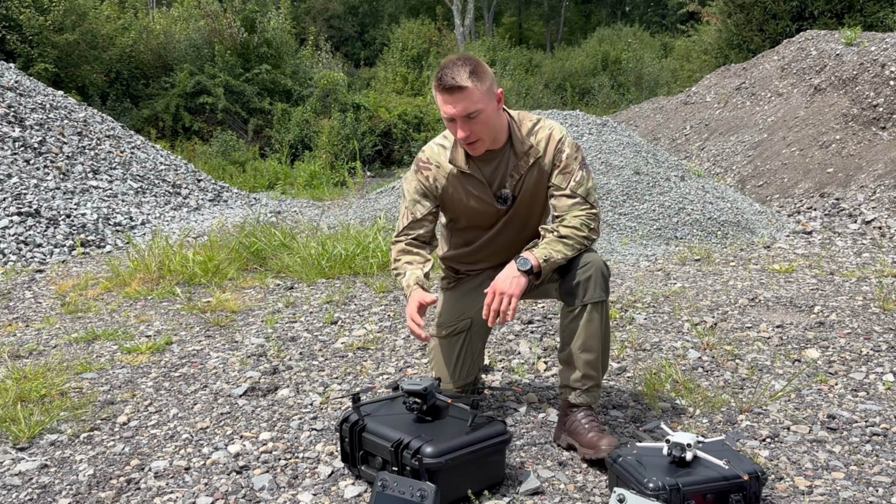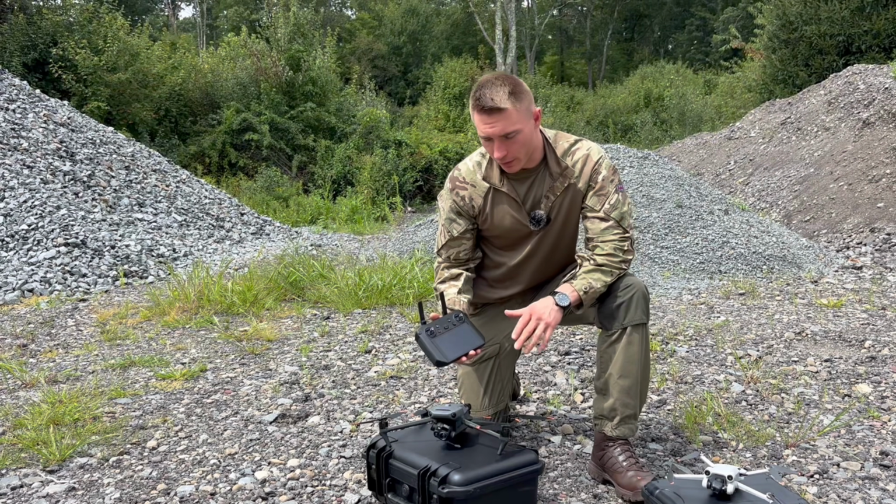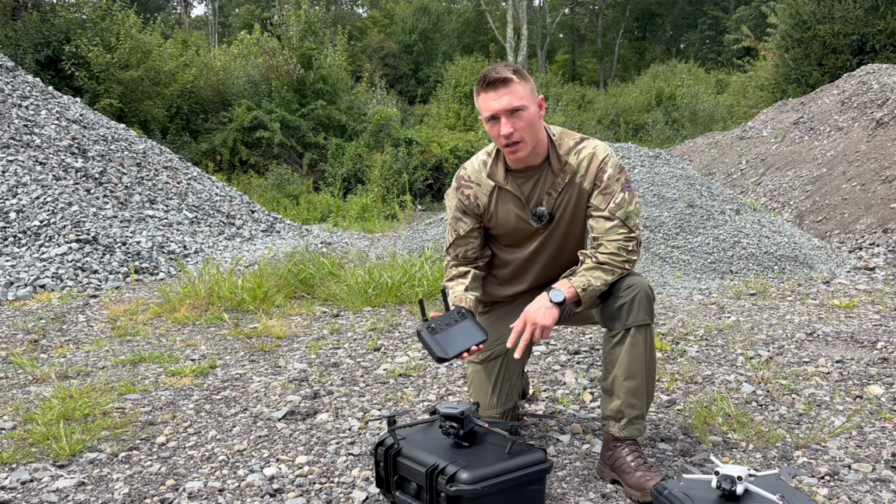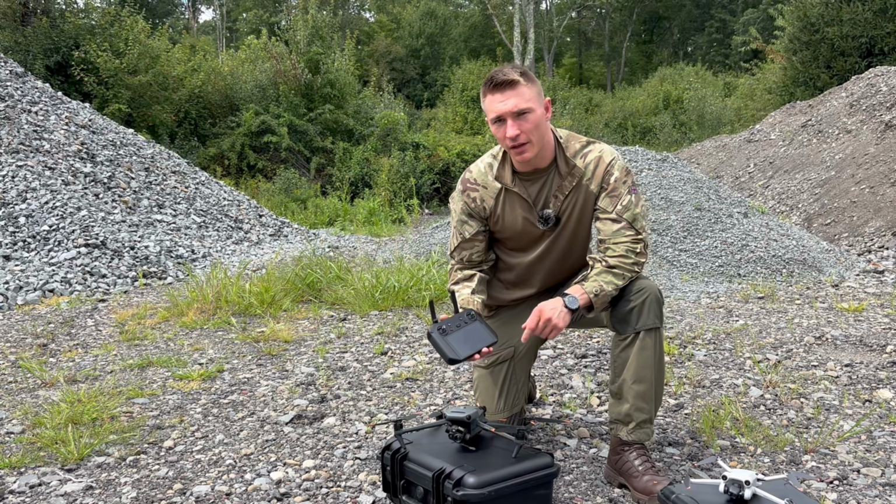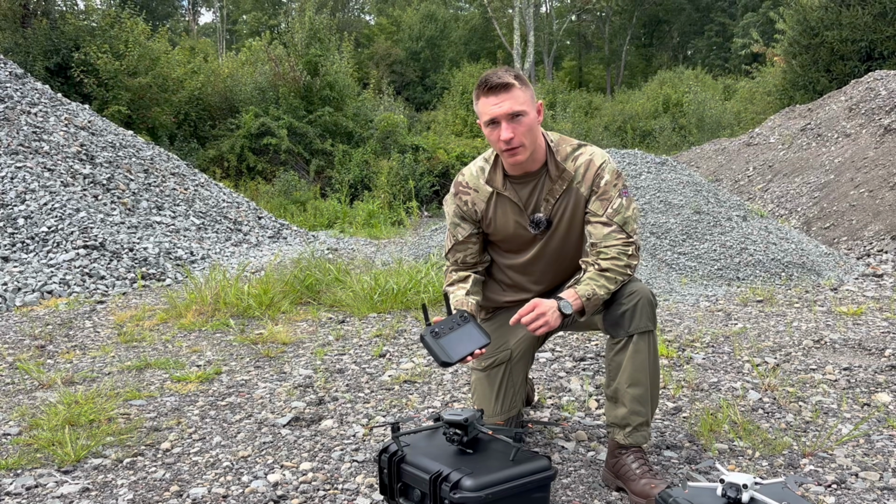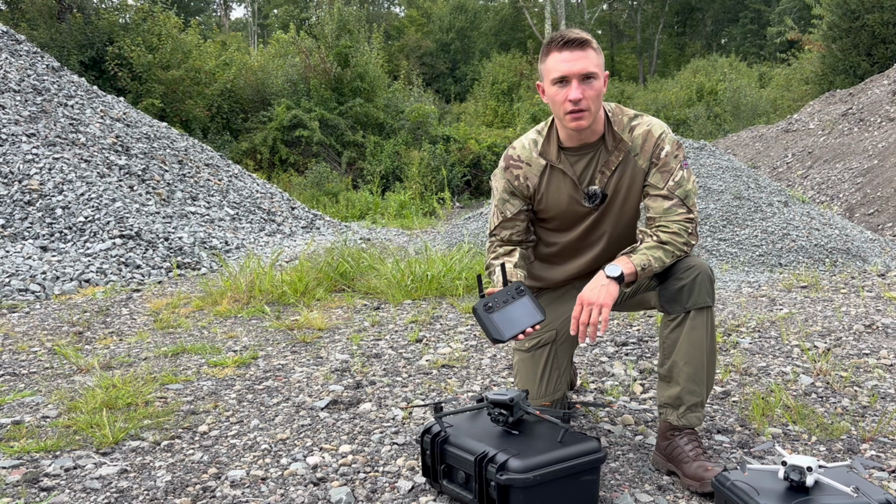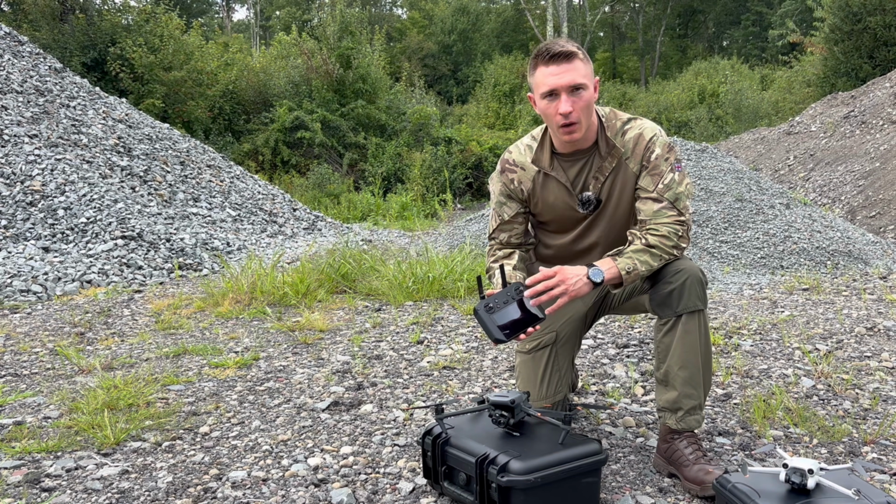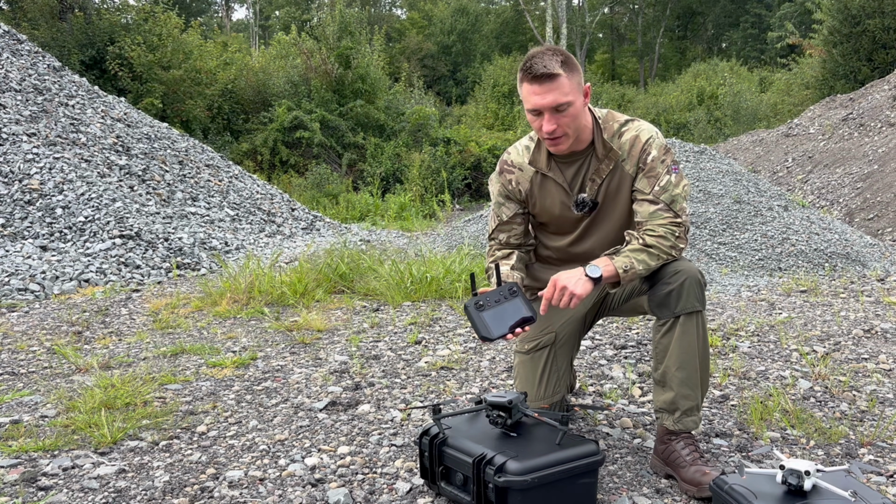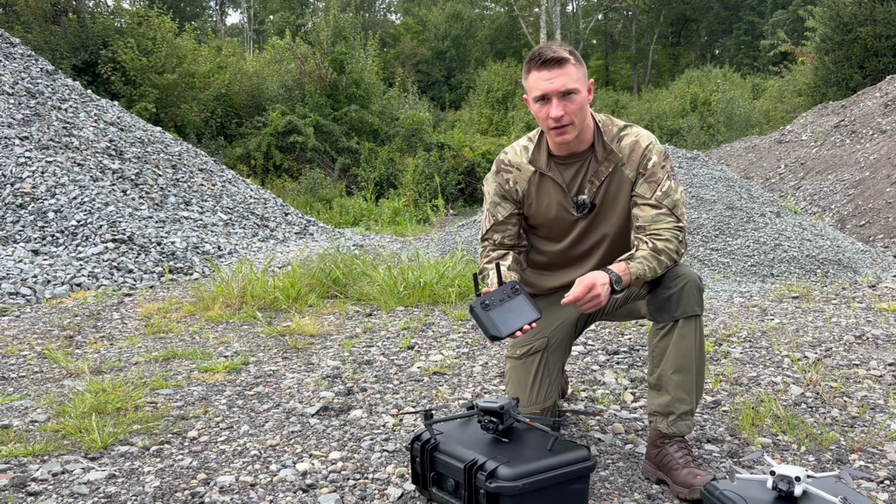Now I want to bring your attention to the controller here. So the controller on these guys can do a lot of things. Two of the best features is you can do tracking, meaning that you can actually attack a subject or pin it, and the drone will actually follow and track it. So one of the other features that this drone has is waypoint missions, meaning that we can actively plot waypoints on a map in this device and the drone will fly to them. Think of this almost like an autopilot.